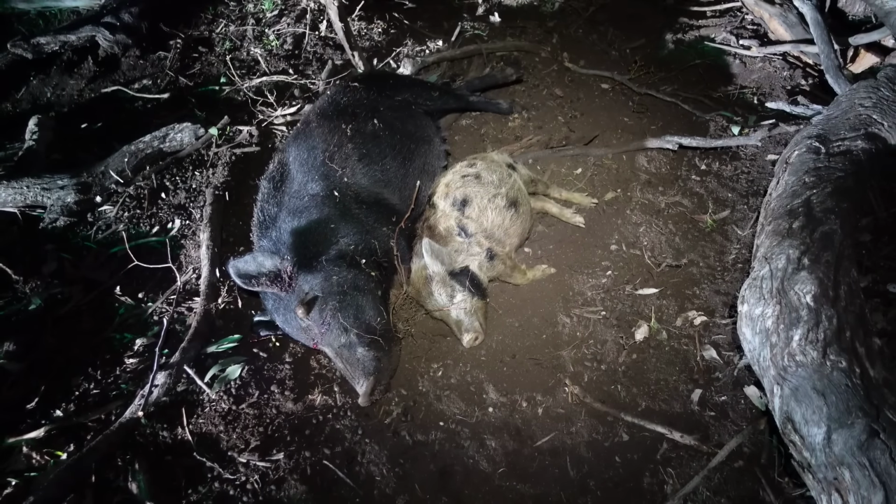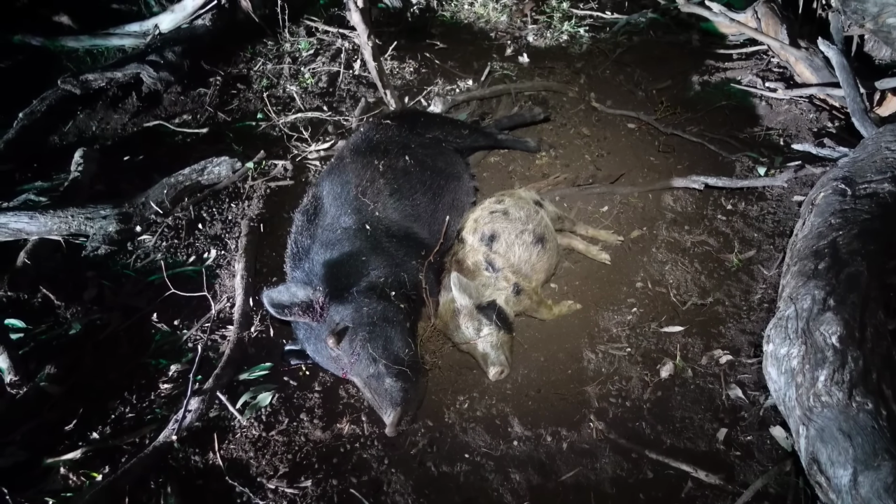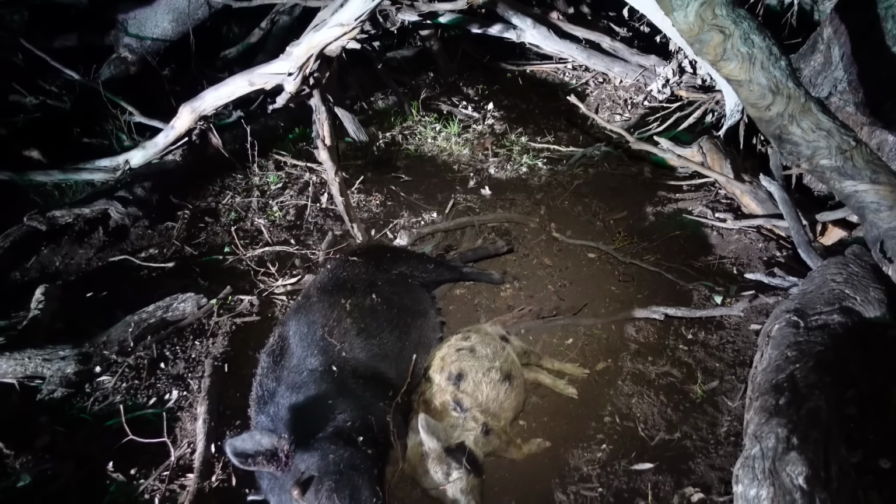I've slotted that smaller pig there as they just sort of laid next to her because she basically just rolled over. And yeah, I've pegged another one on the other side of the road. So yeah, that's what you call close range.